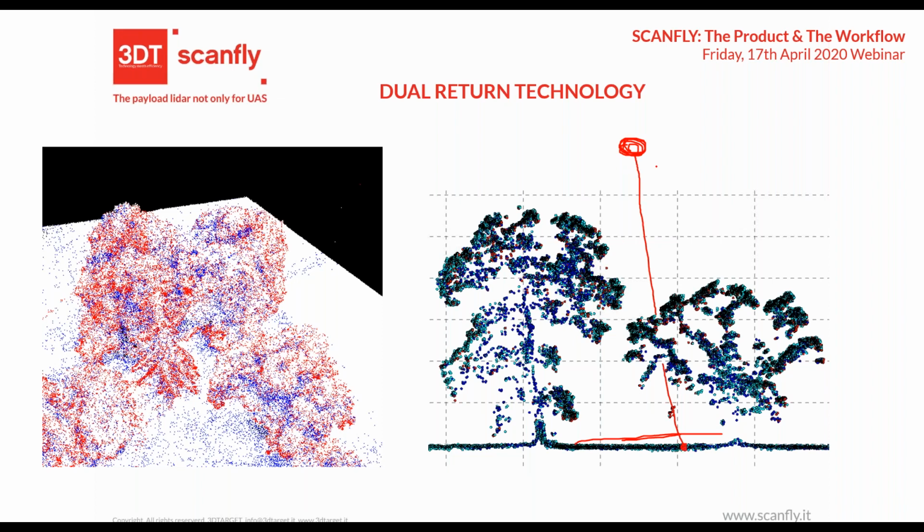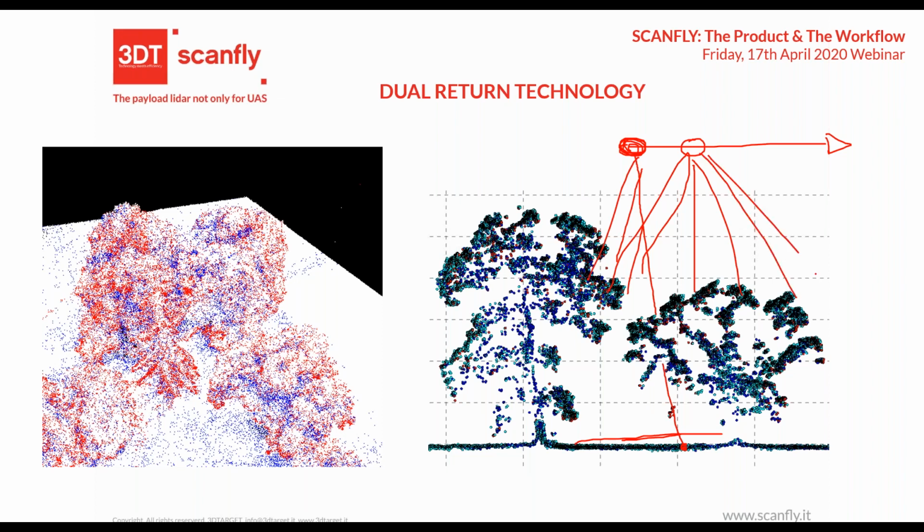And the multiple beam allows you to describe the surface better. And on the Scanfly, the LiDAR is moving like this. So again, look at how many points the system captures even during the movement.